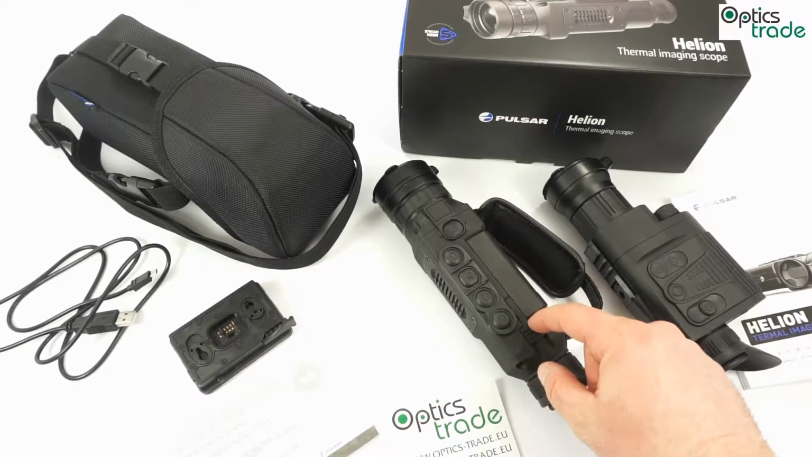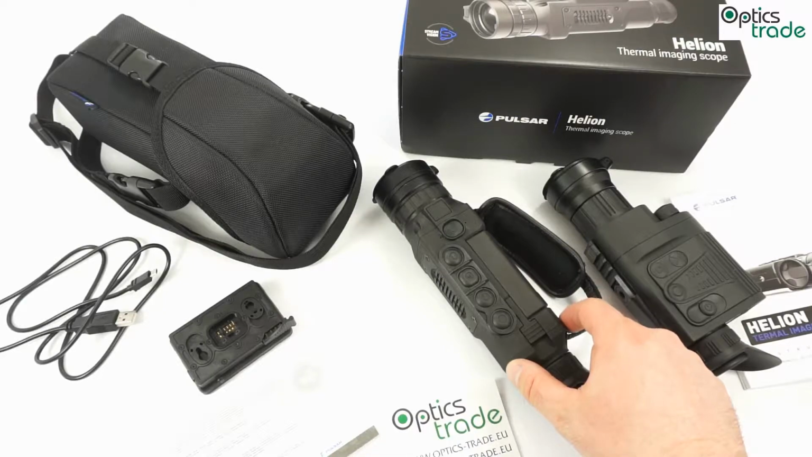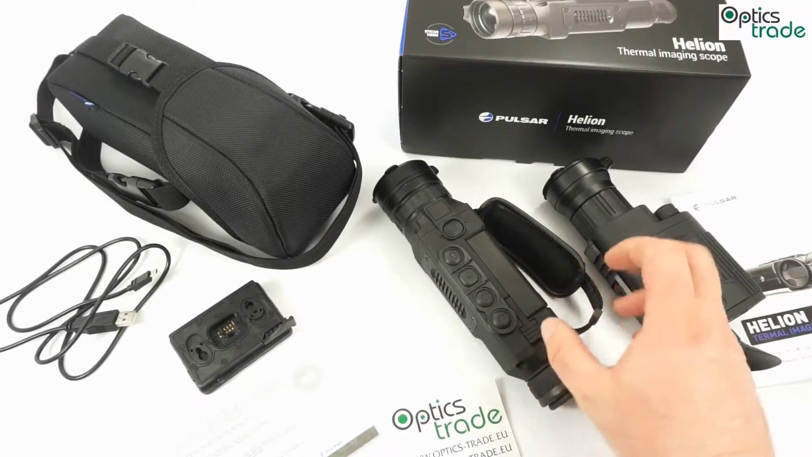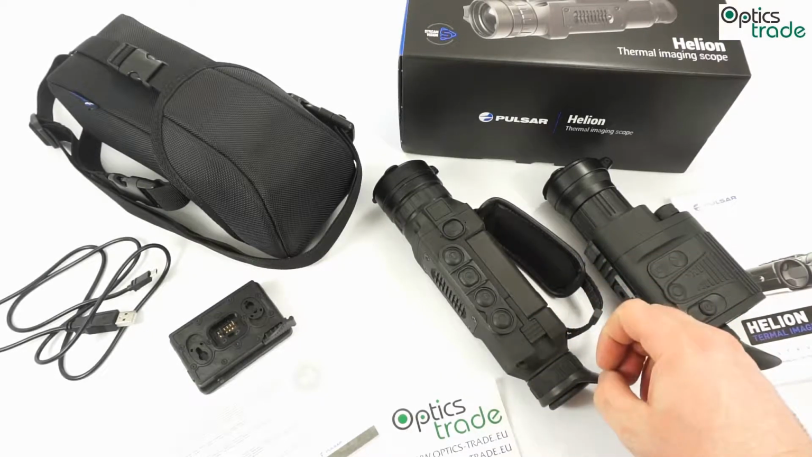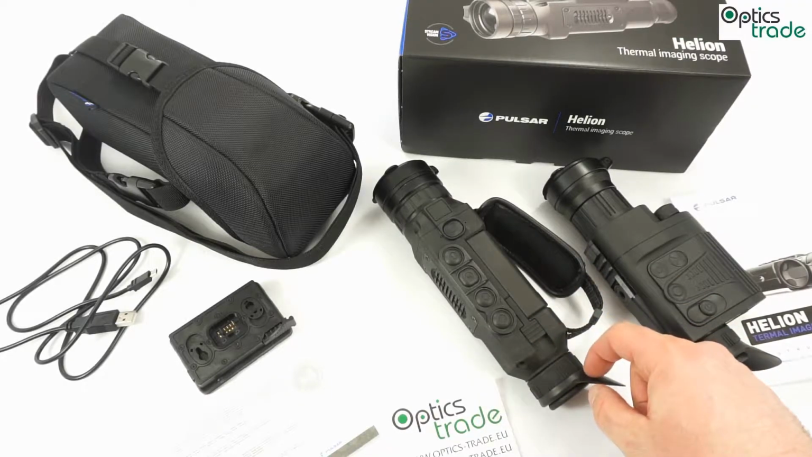The great thing about it is that you can also connect this device to your smartphone, and then you can operate all the functions of the device through the smartphone. Really great and really easy to use. We have a different video about this, and please check it out so that you will see how great it works when it's connected with a smartphone.